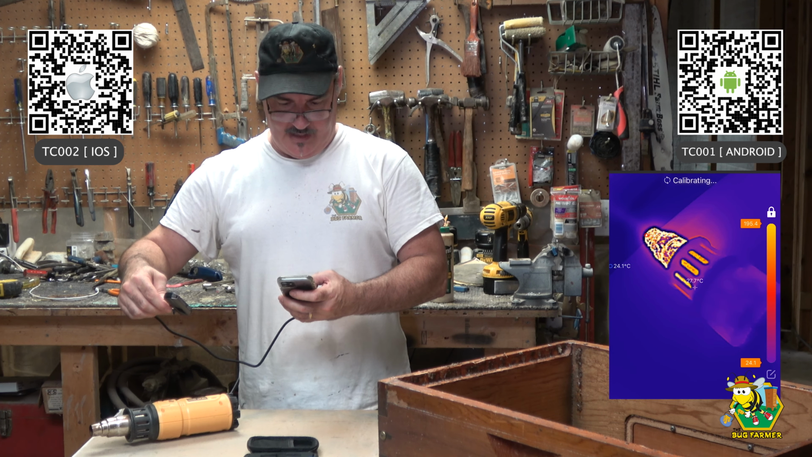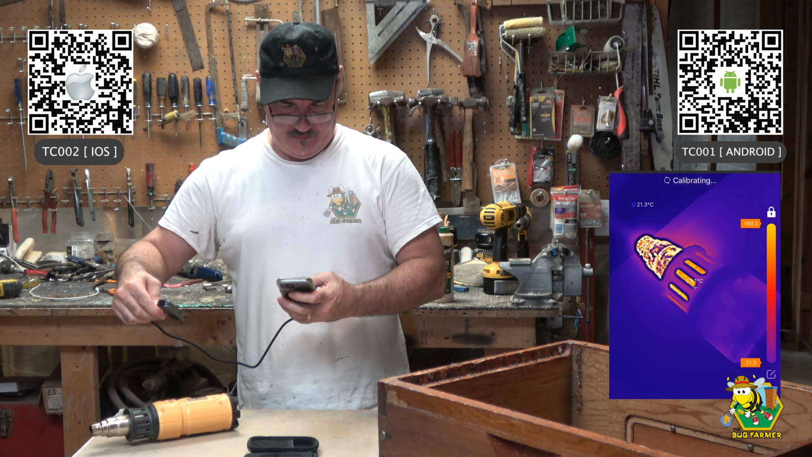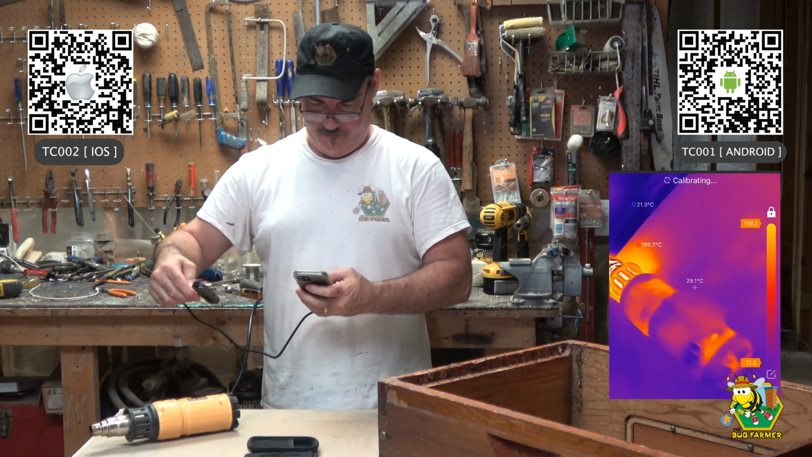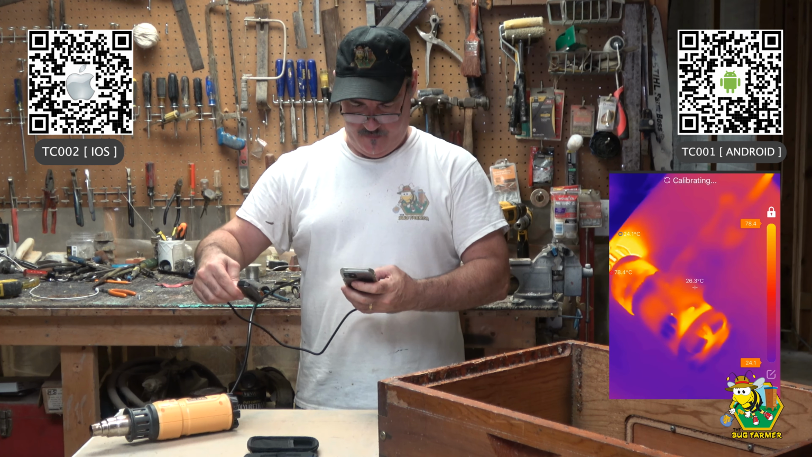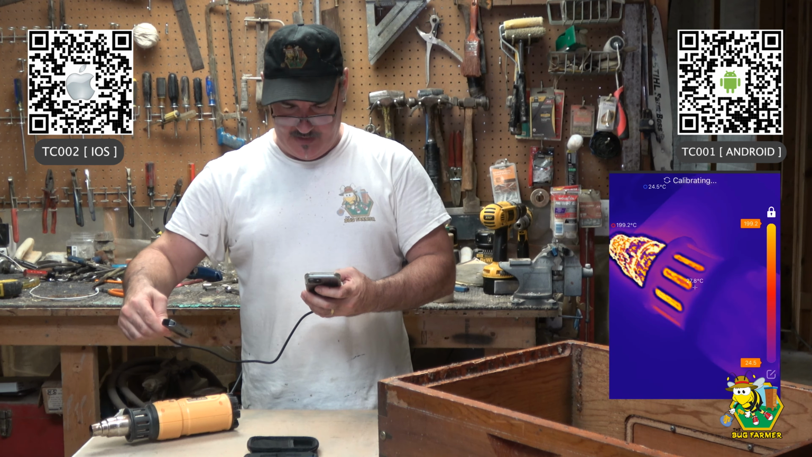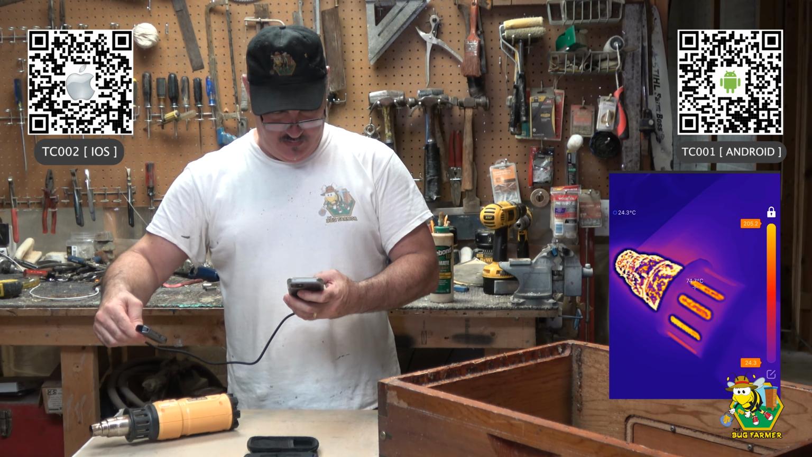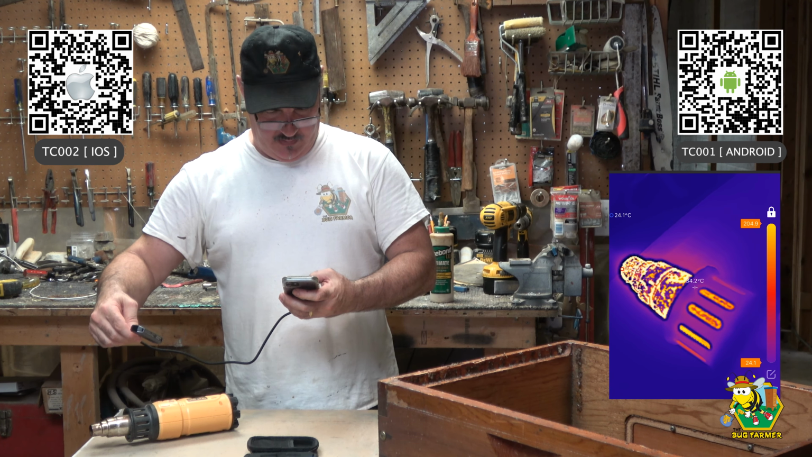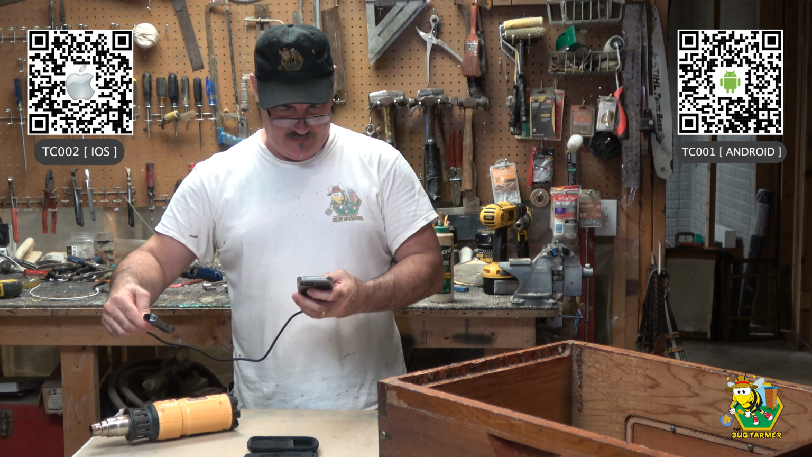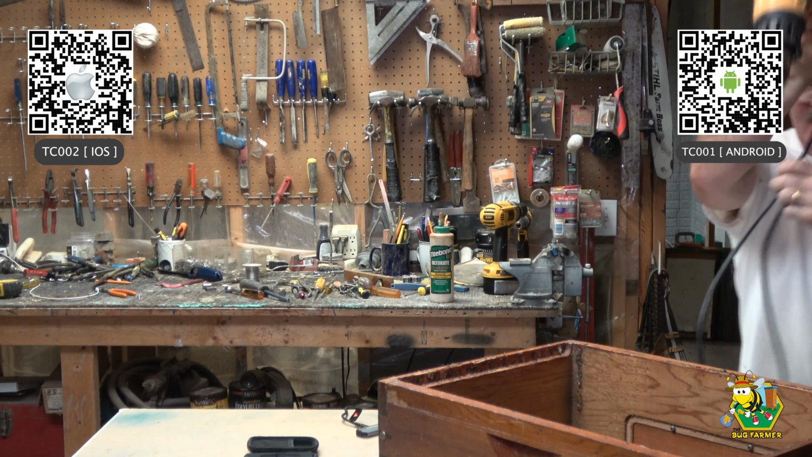Okay, that thing is getting hot. Wow. The entire heat gun is getting hot, but boy, that front end, woo! That is hot. Okay. Now I'm going to set it inside the hive.